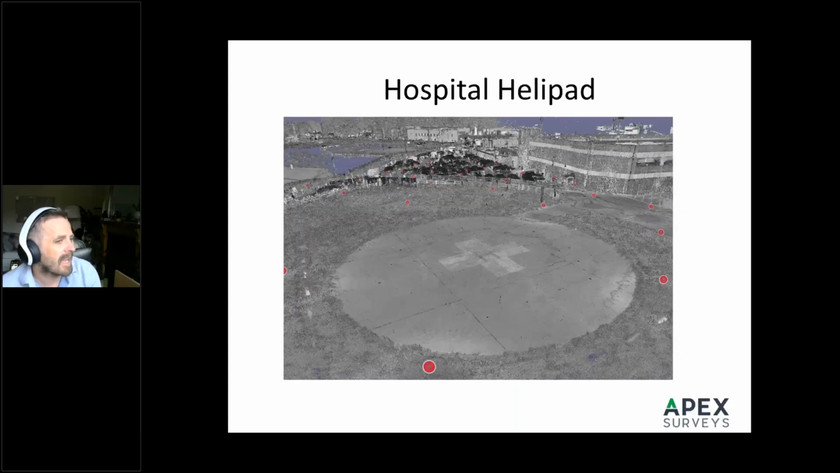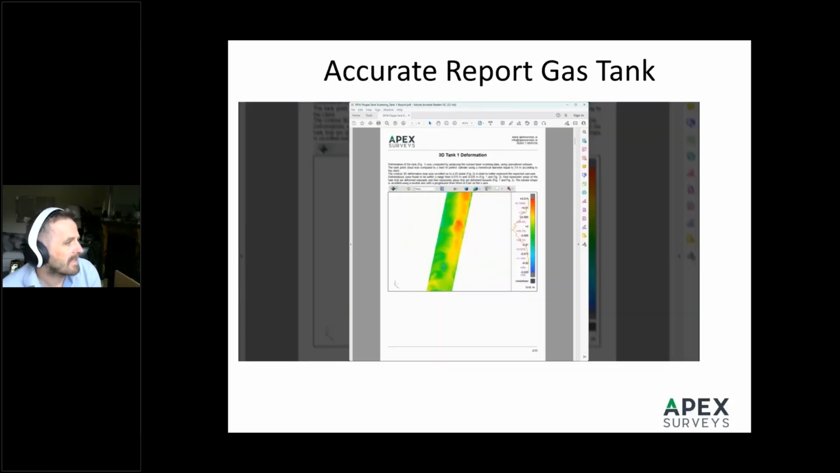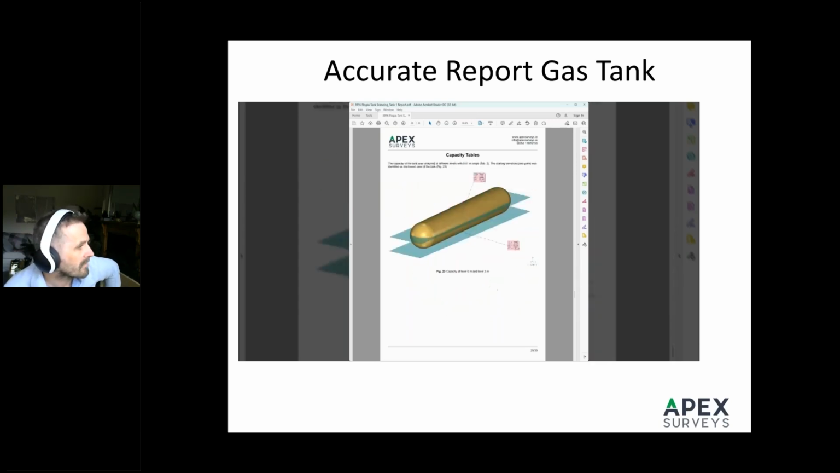We've used laser scanning to survey many sites and structures, including hospital helipads, airports, bridges, culverts, and oil and gas storage tanks. For this particular gas tank, there was a risk with confined space entry, so we just lowered the scanner down, reversing the extendable tripod, and we were able to get the measurements inside, with millimeter accuracy, the precision of the deformities for the client.